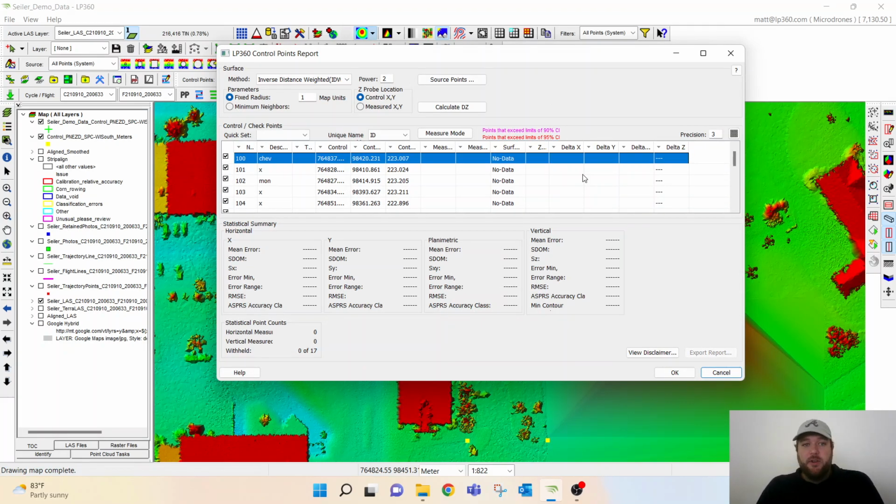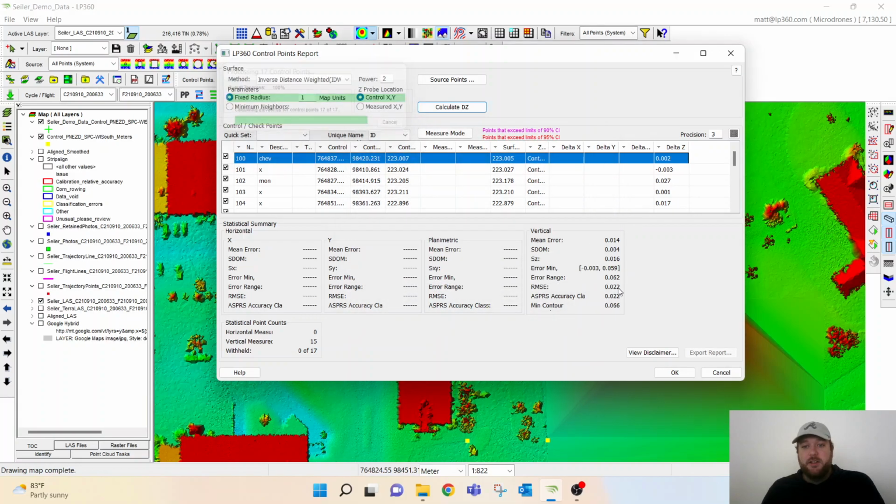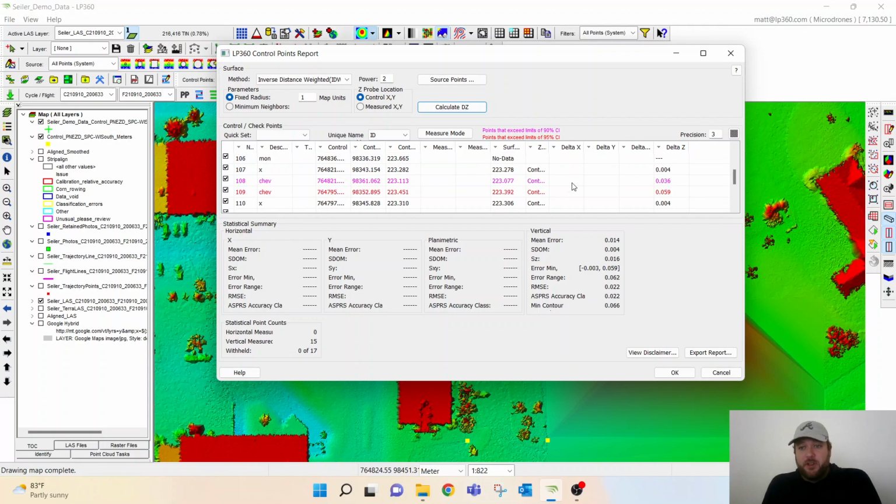So we're going to run an inverse distance weighted, which is essentially going to grab the nearest points. In this case, one map unit surrounding that point. We are in meters in this case, so we're going to leave that. So all the nearest points within 1 meter, we'll click calculate DZ, and that's going to give us a report for this project. And you'll see, extremely accurate to begin with, 1.4 centimeters mean error throughout the whole project, an RMSE of 2.2 centimeters.